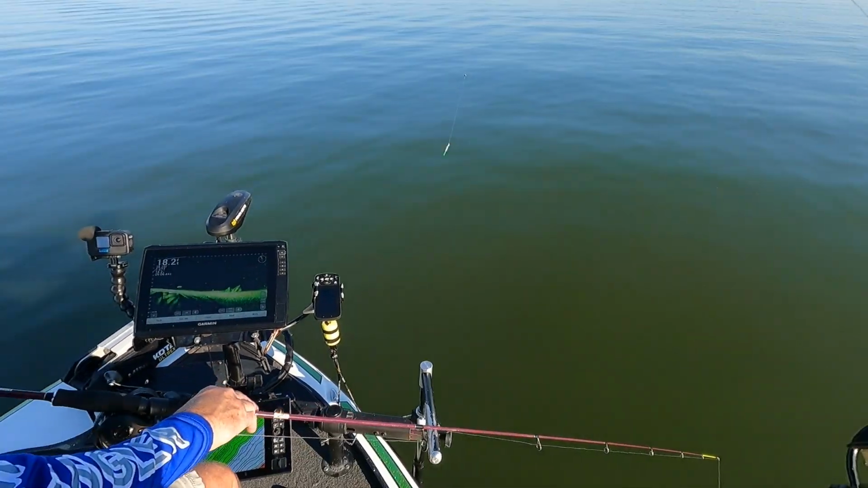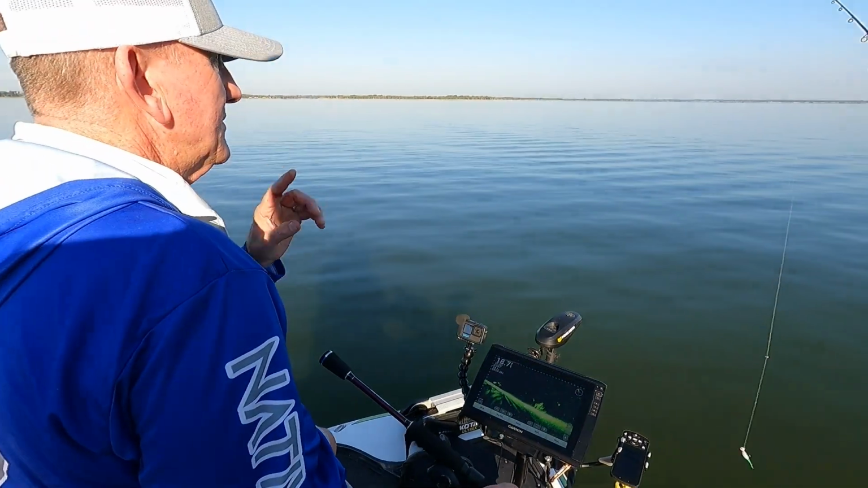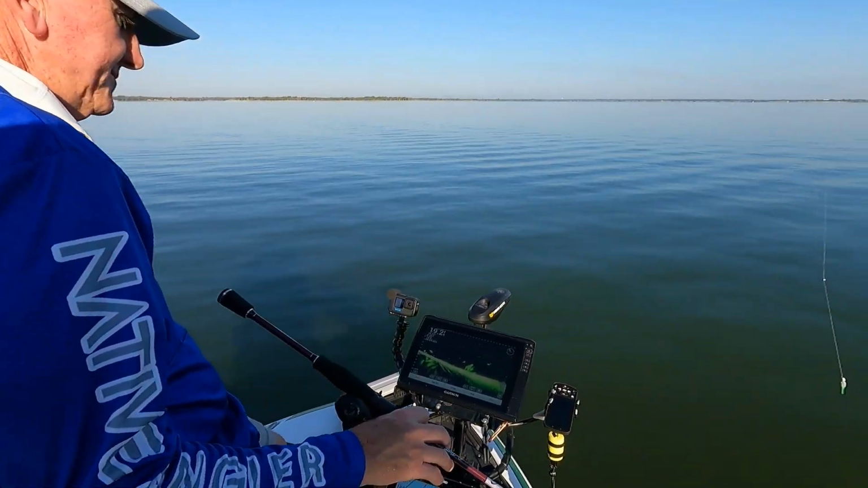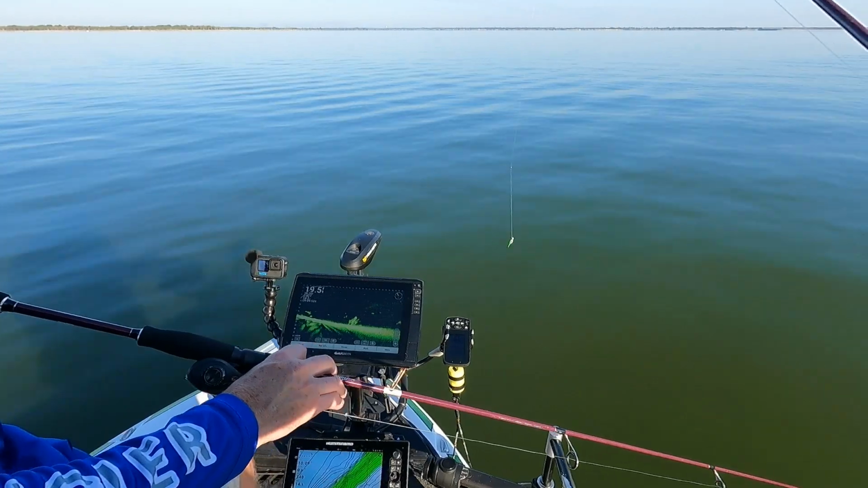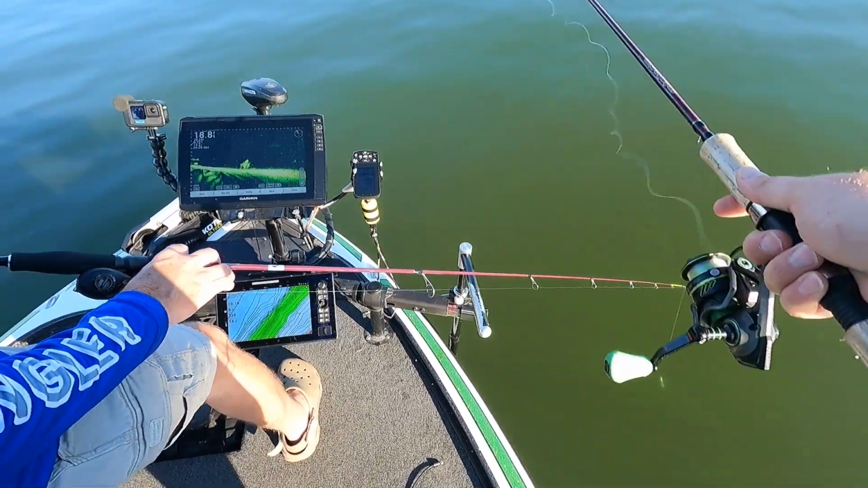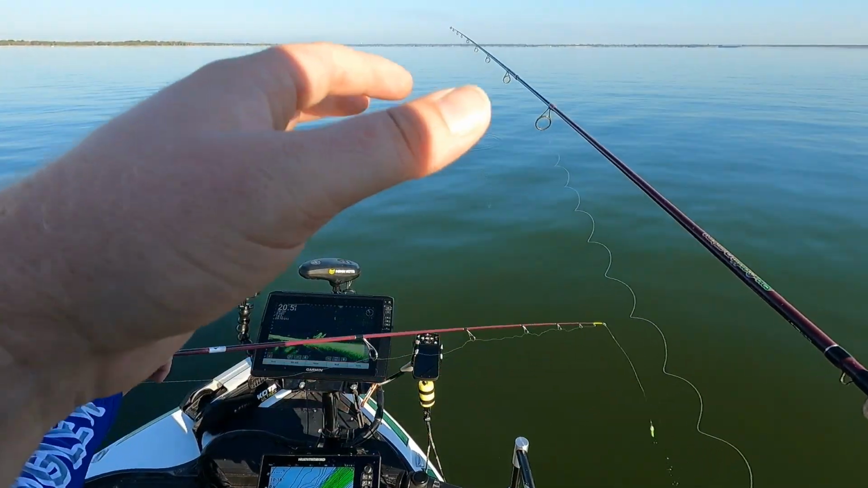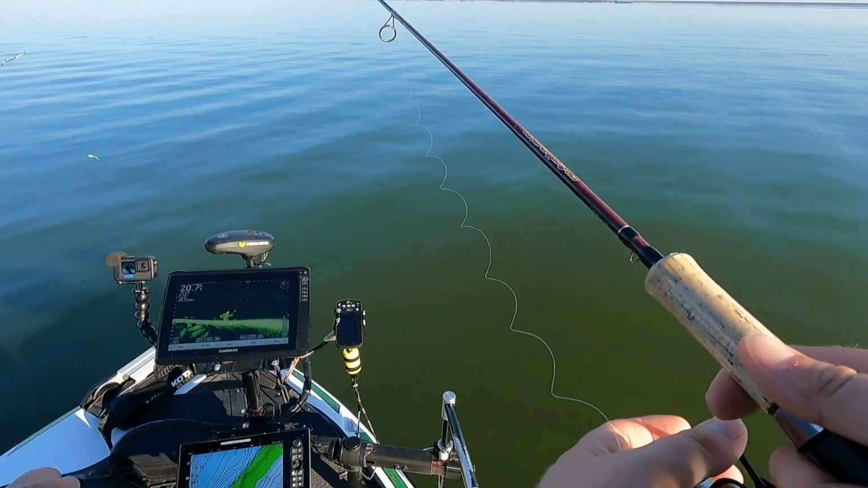All right, we pushed out to this drop off a little bit. Now this is the only structure. How close is the nearest structure to this one you found? It's been a hot minute. That's good, because typically when you find standalone structure like this, if there's any nice sized fish, they congregate around a structure such as this. So let's drop down here.